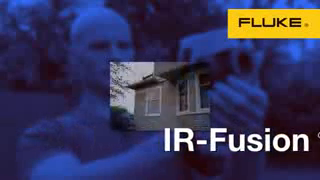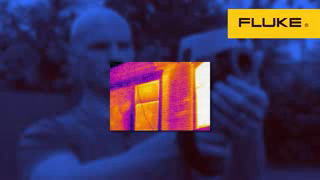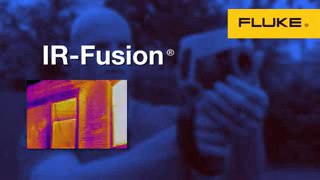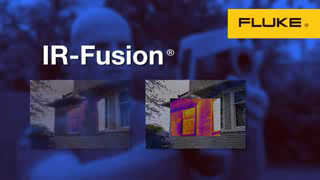IR Fusion combines a visible light image with a thermal image to make it clear exactly what you're looking at. With Fluke IR Fusion, you can set your thermal image to full screen, picture-in-picture, or a blend of the visible light and thermal image.